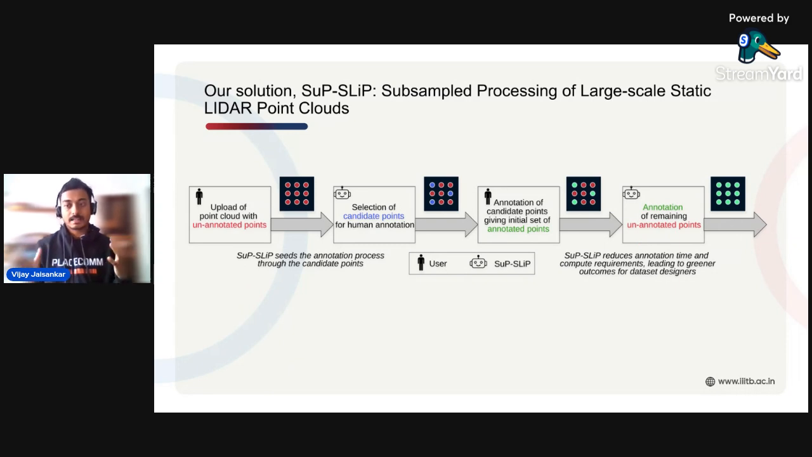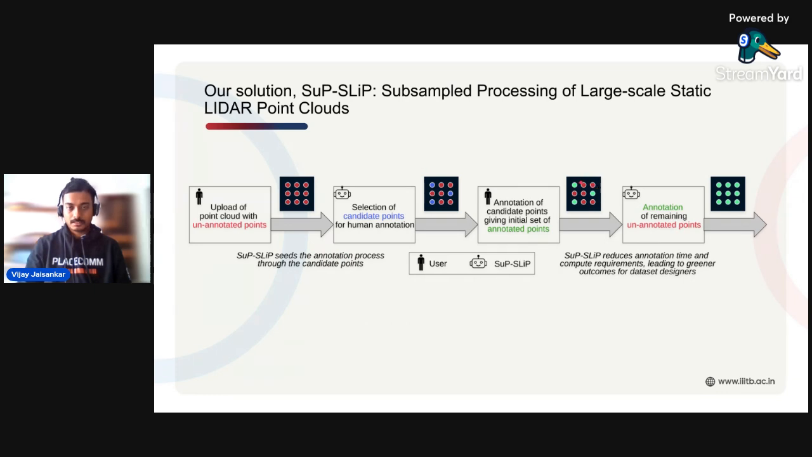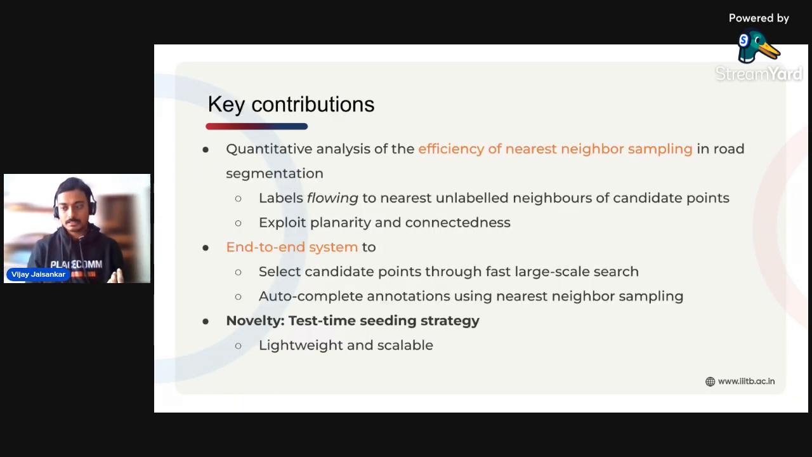Now let's have a look at how we statistically validated this algorithm and how we also realized it in practice. The key contribution of our work is the quantitative analysis of the efficiency of nearest neighbor sampling for road segmentation. As you can see over here, for this particular point, for example, we look at its nearest labeled points and then decide the label for this unannotated point through majority classification. And we propose that since roads are typically planar and connected, as mentioned earlier, this notion of labels flowing to the nearest unlabeled neighbors makes sense and is quite performant in practice.